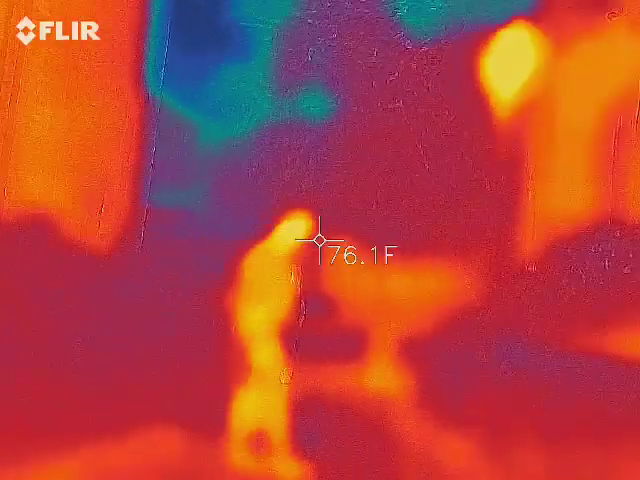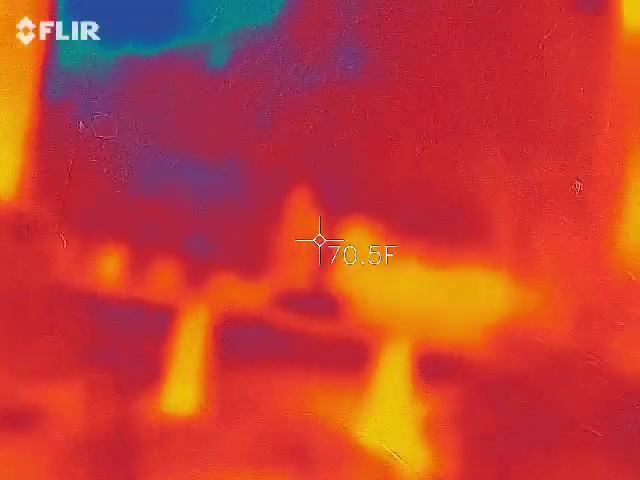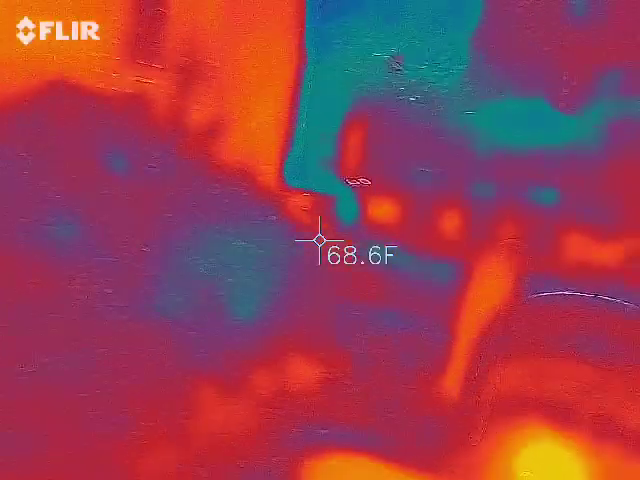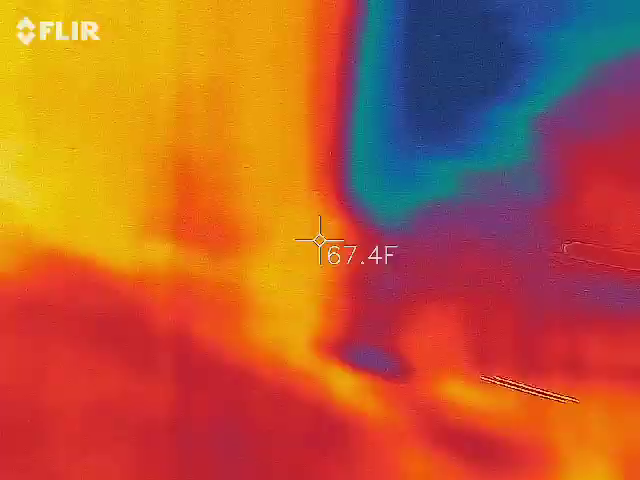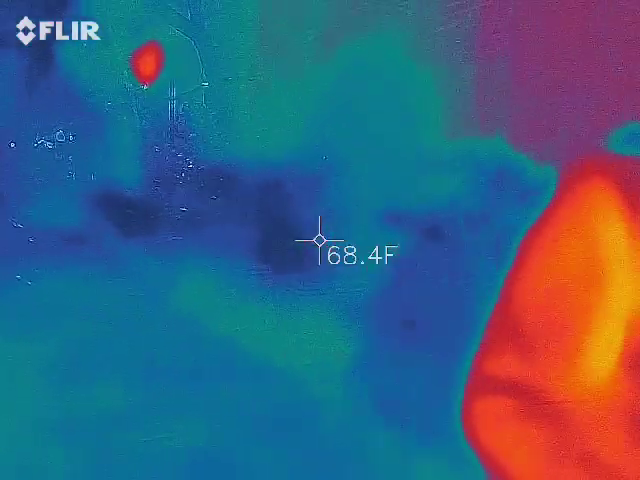And they're so sure that it's fingerprints? Oh yeah, you can't mistake them once you actually feel them. It's almost like you can feel the fingerprints themselves. Right about there is your handprint. Can't mistake that either. Oh, wow. You can't just mistake that at all.